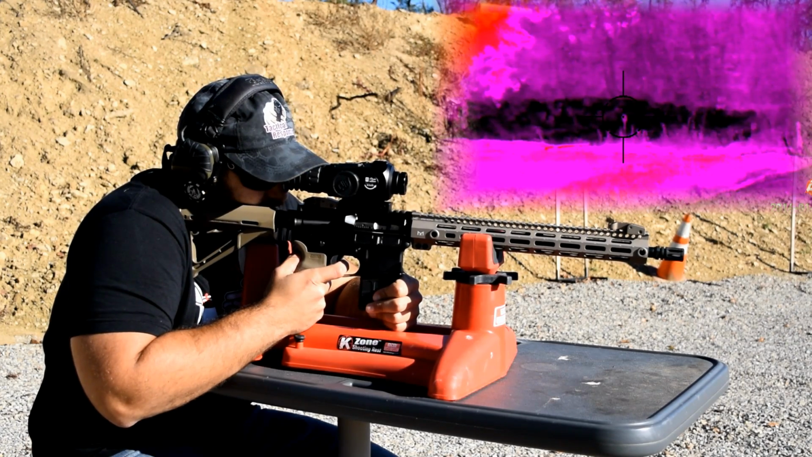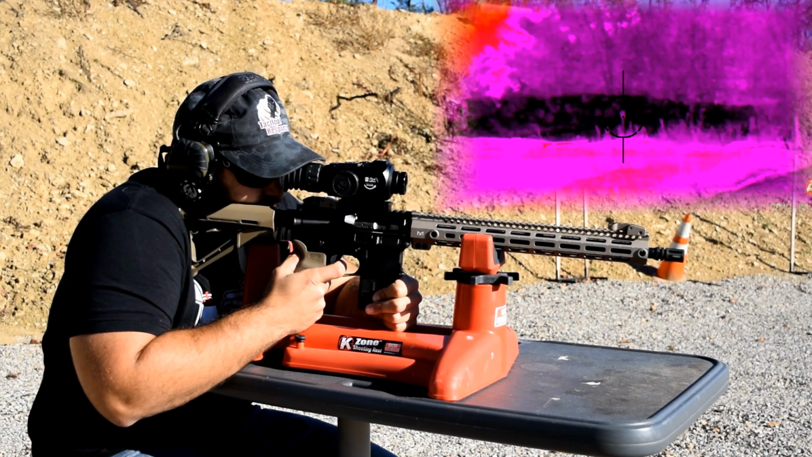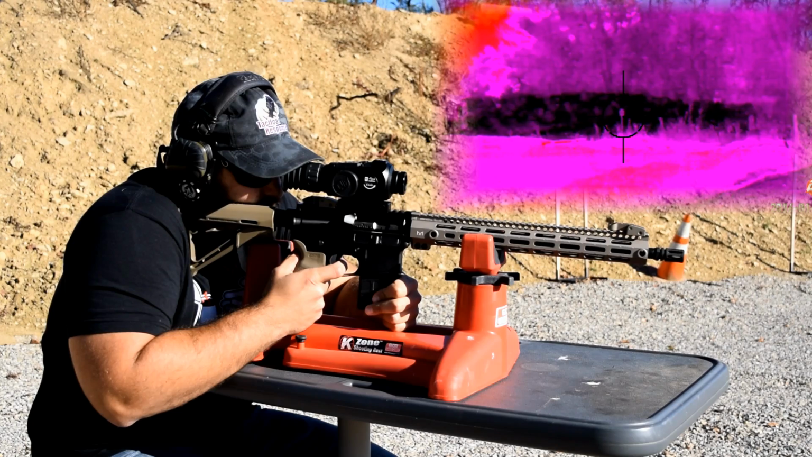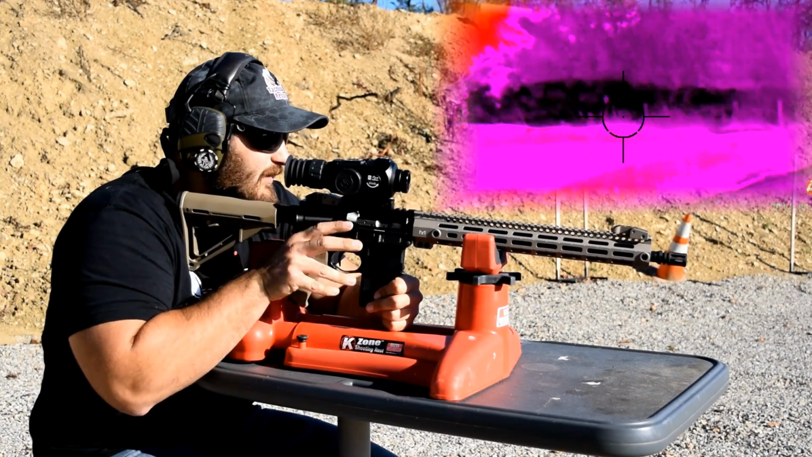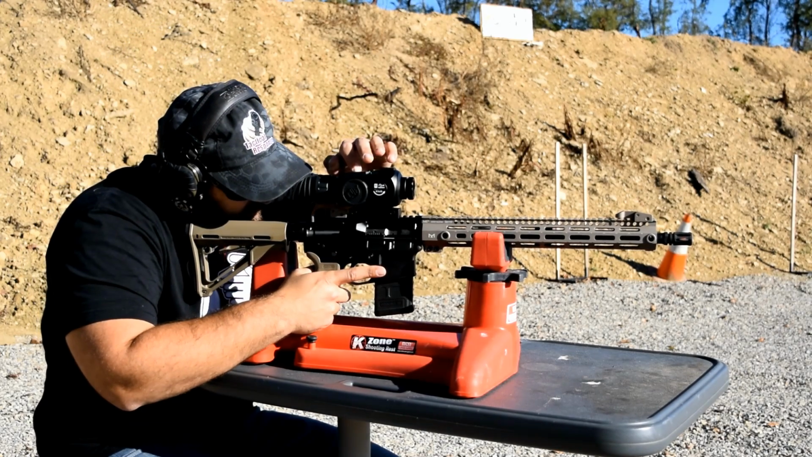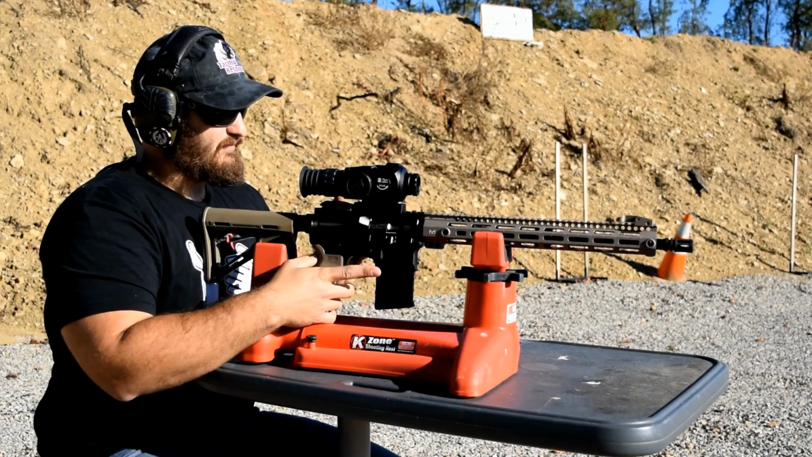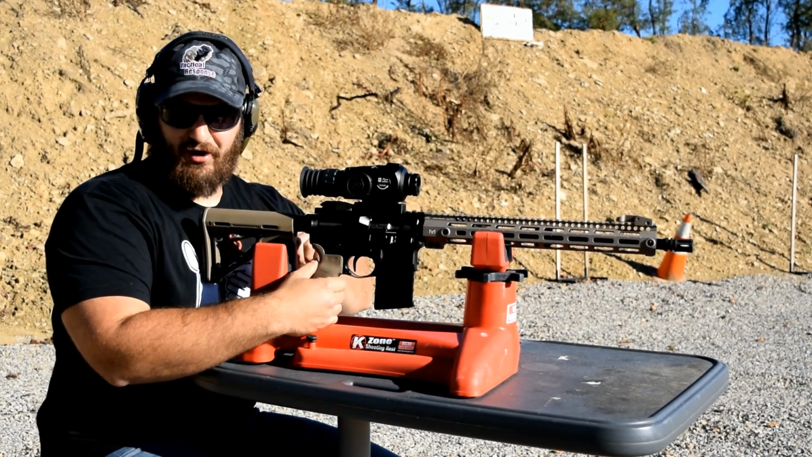There we go. There with the hot pack. There we go. That is what it looks like inside the ATN. We're going to stop recording. There you go. That's what it looks like inside the ATN under standard conditions in iron bow.